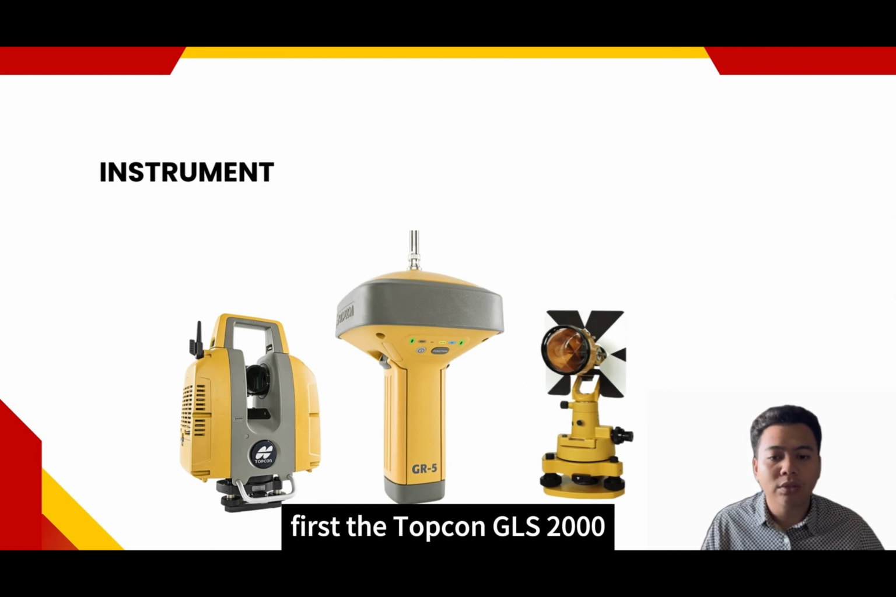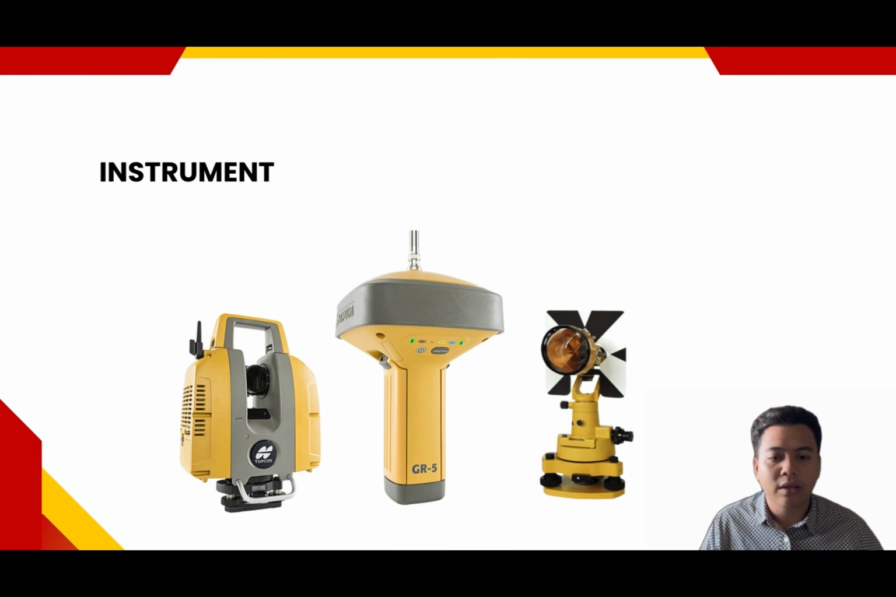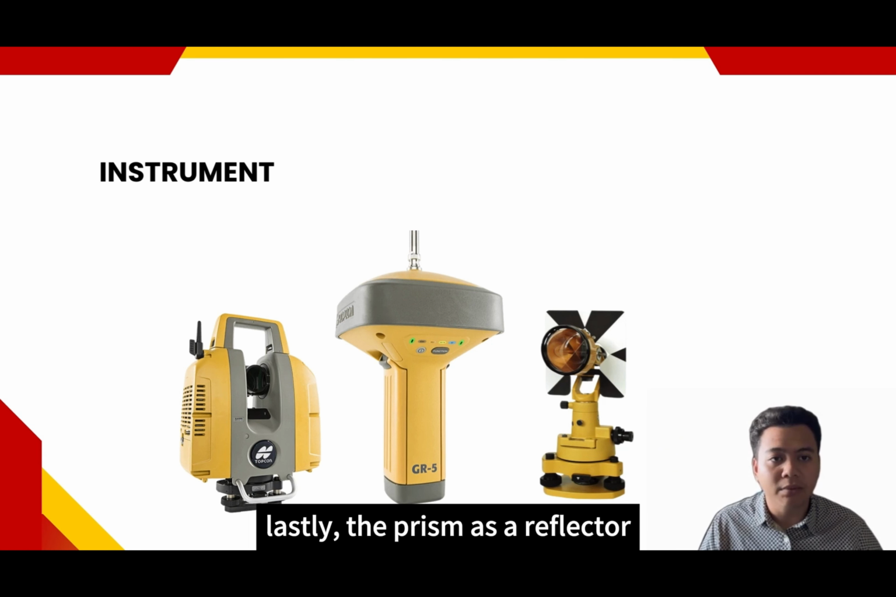First, the Topcon GLS 2000, to scan the RC track. Next, the Topcon GR5 to establish our ground control points. Lastly, the prism as a reflector.